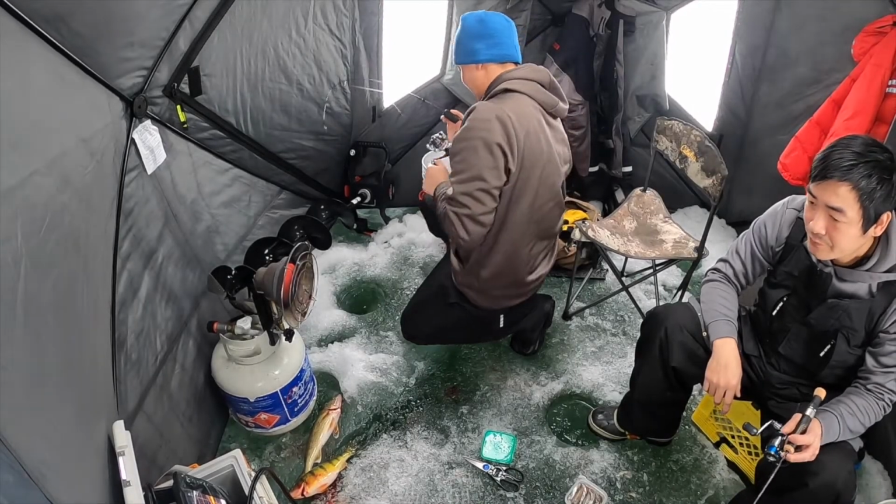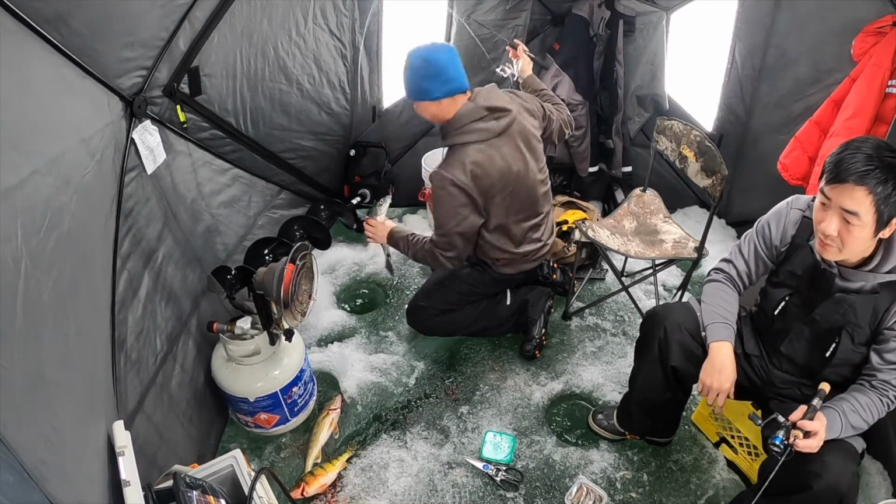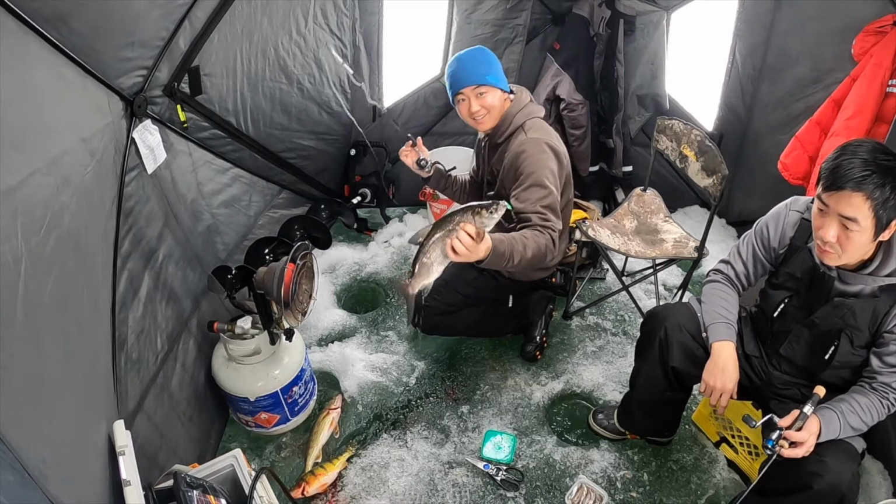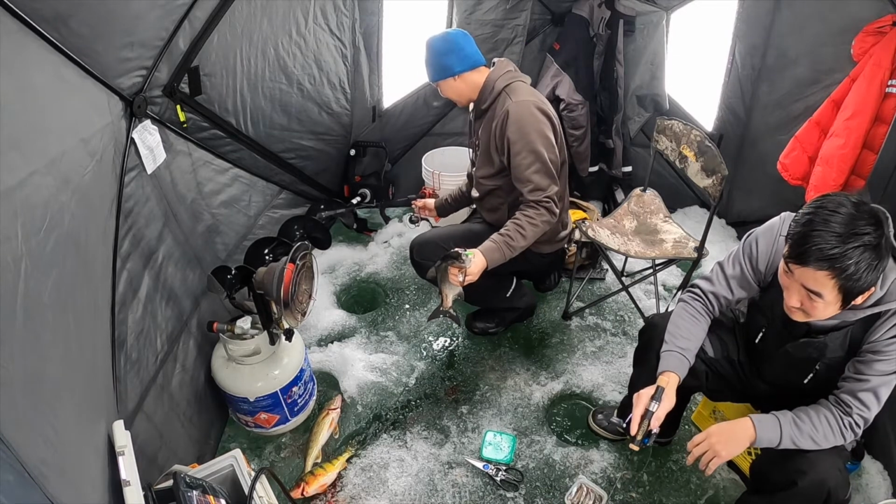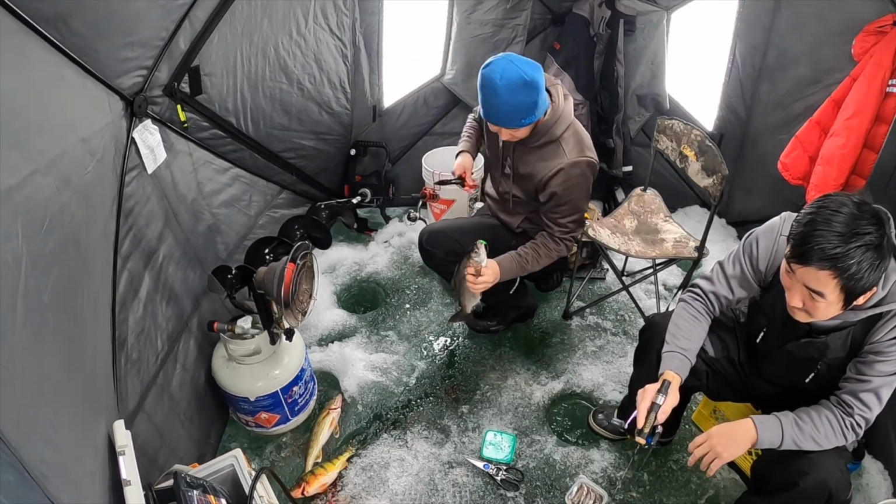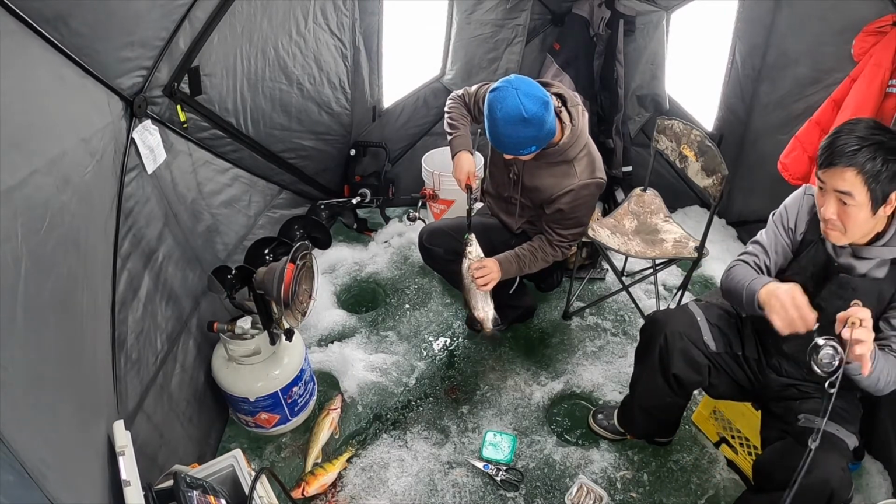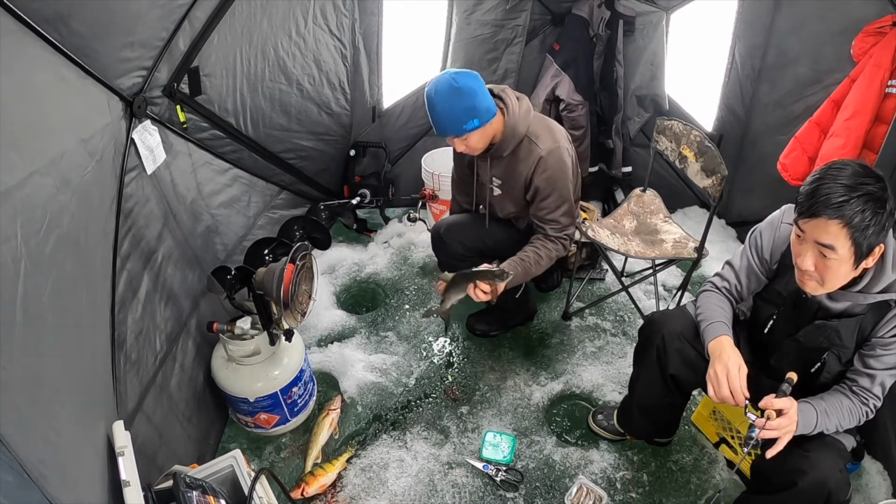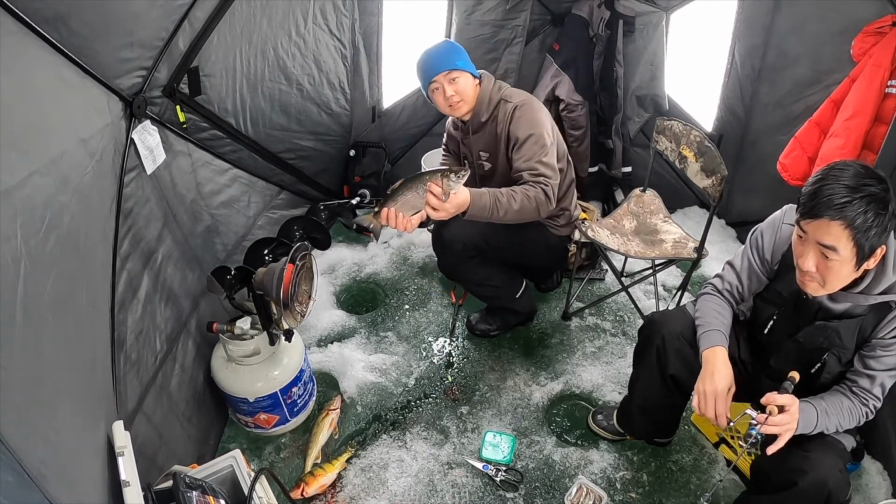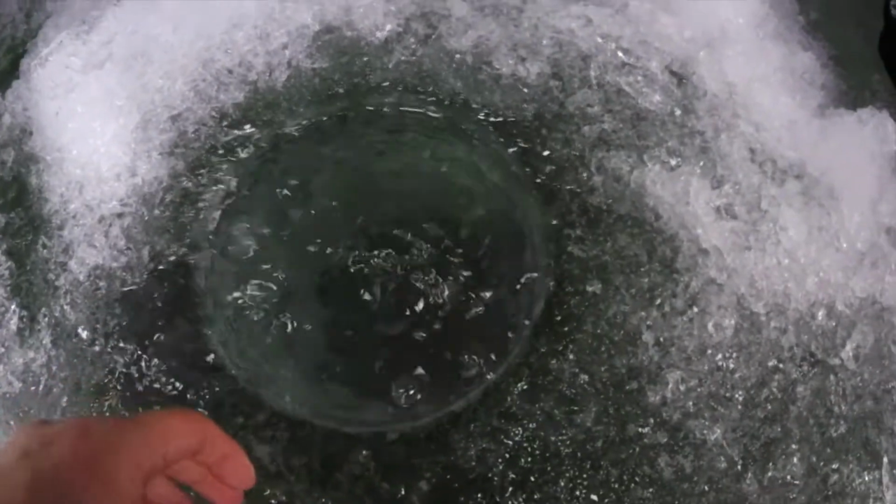12 seconds later. Fish on! Fish on! Oh, it's a pretty big one. Pretty big. I want a small one. Not bad, not bad. We'll let this one go. Let him go, let him grow.